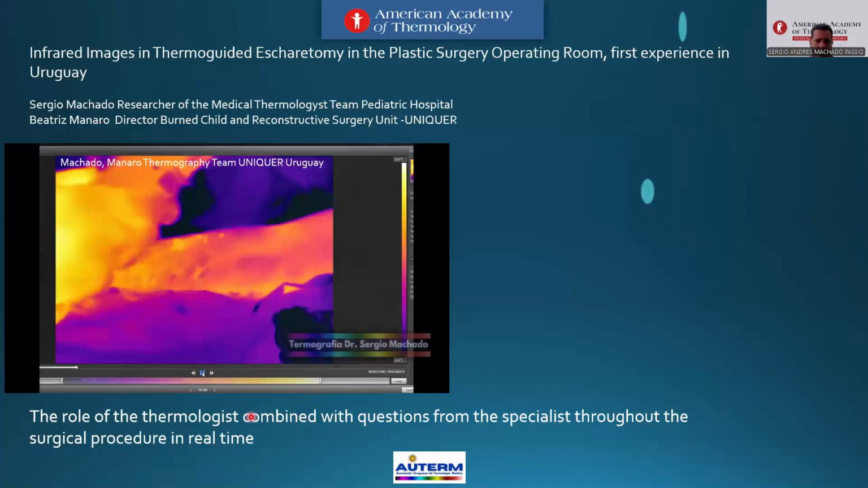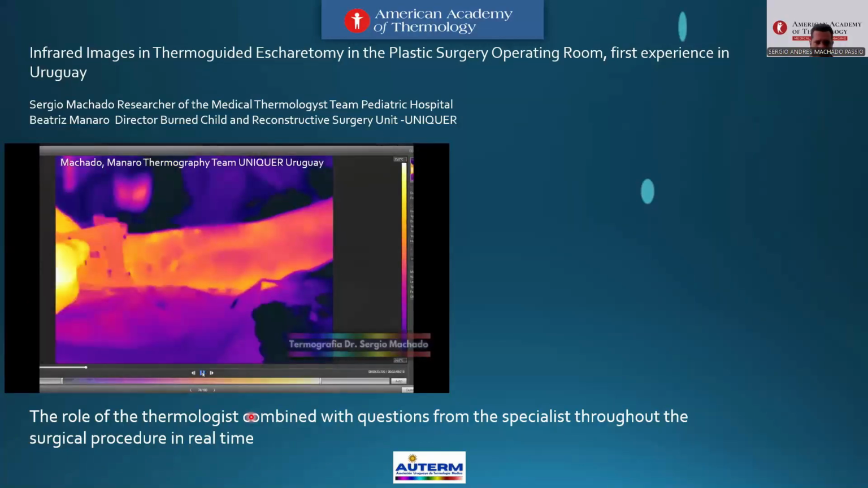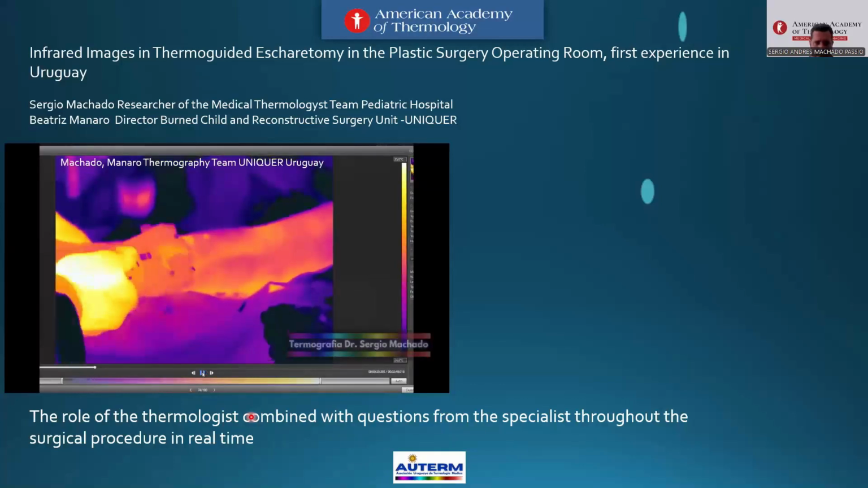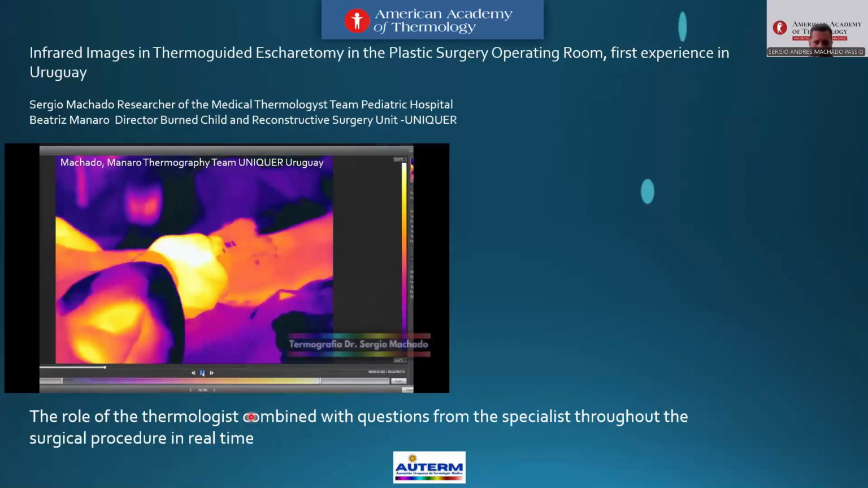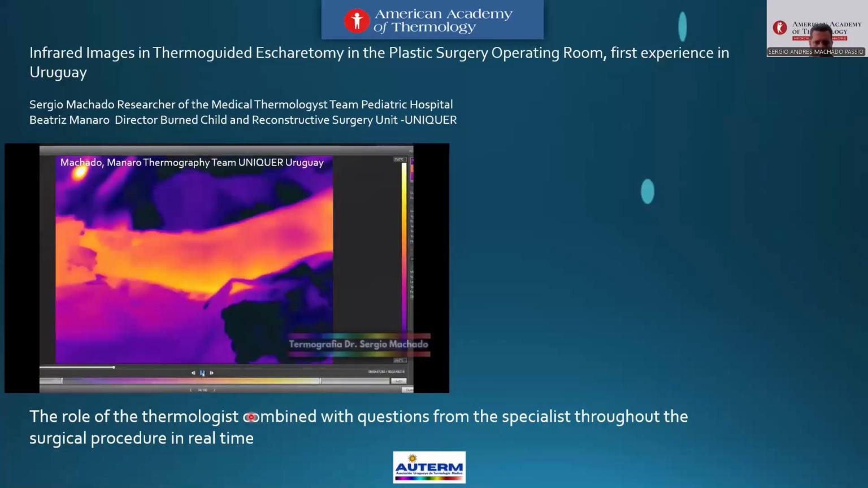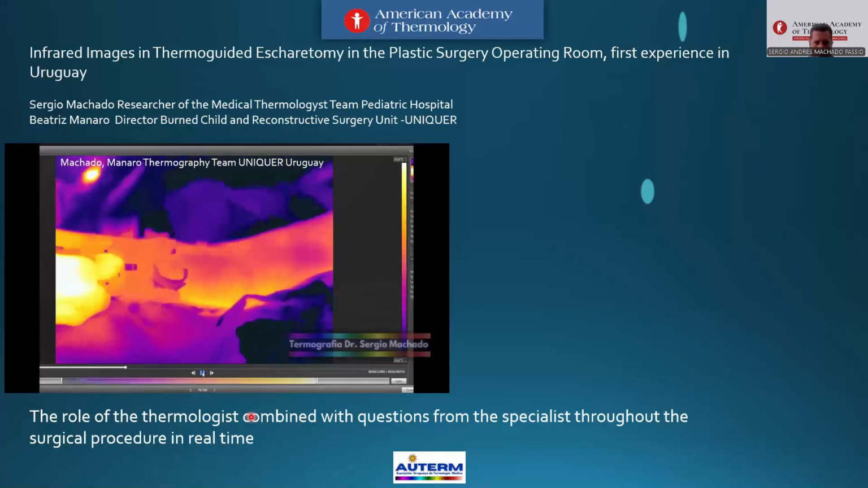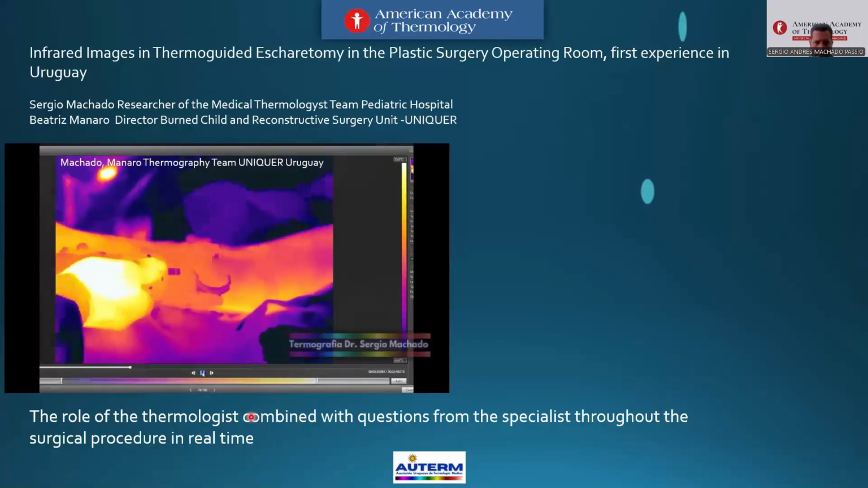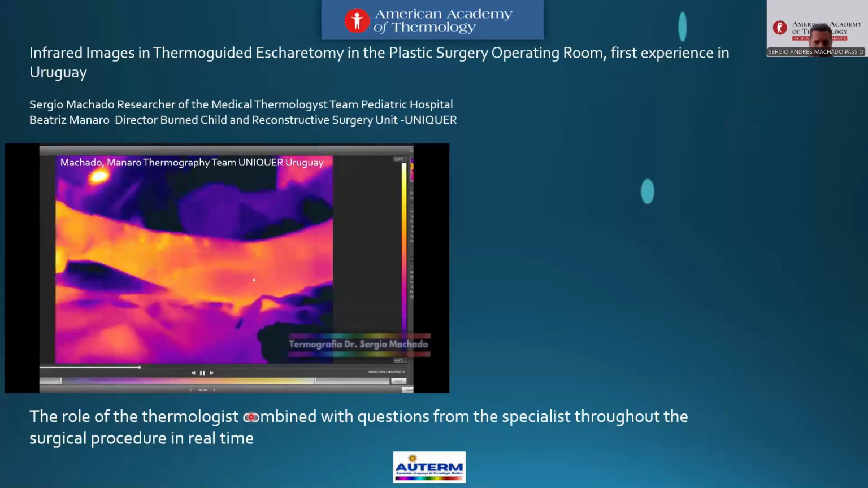Debridement is very strong, removing dead skin with no good vascular flow. And at the same time, surgeons ask, in this area, stop or continue?